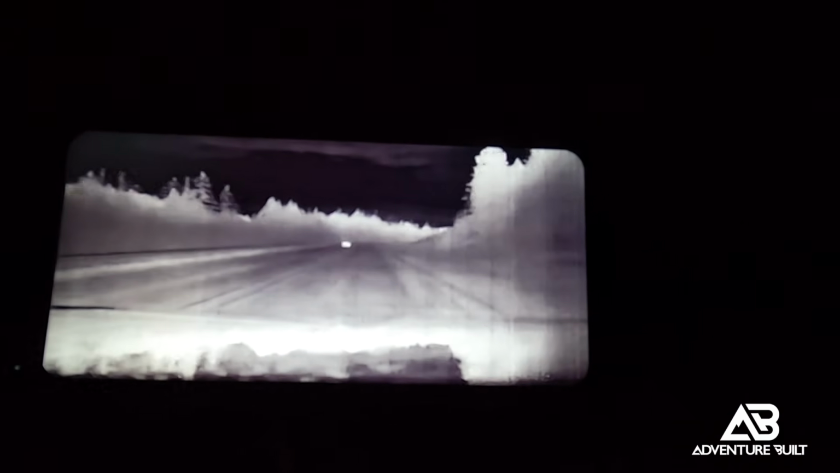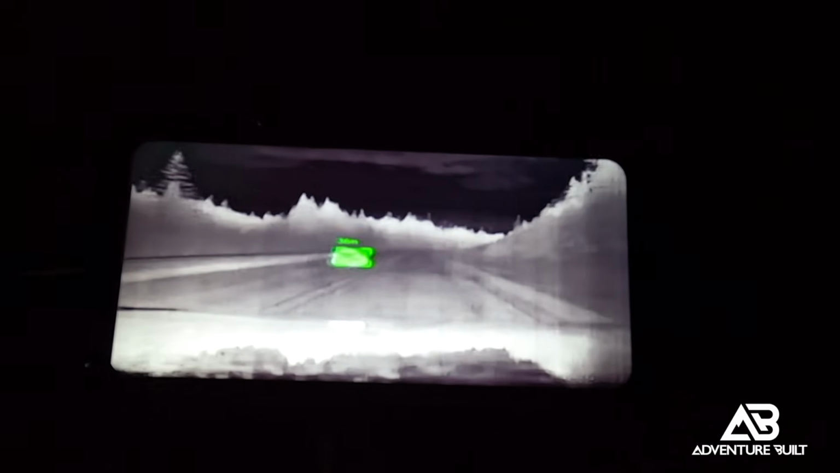Now, this isn't in replacement of good off-road lights. You still want to be able to see things. This is just going to show you obstructions that your eye wouldn't normally see, and it also makes it visually apparent with the color contrast.